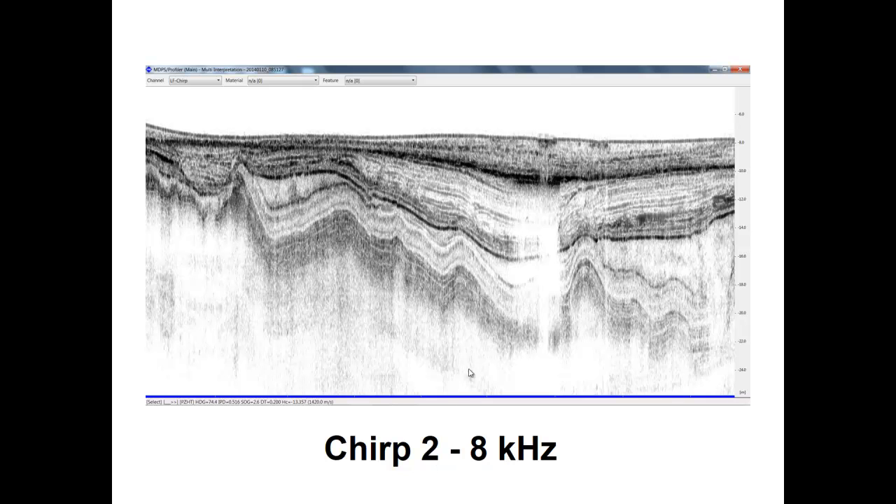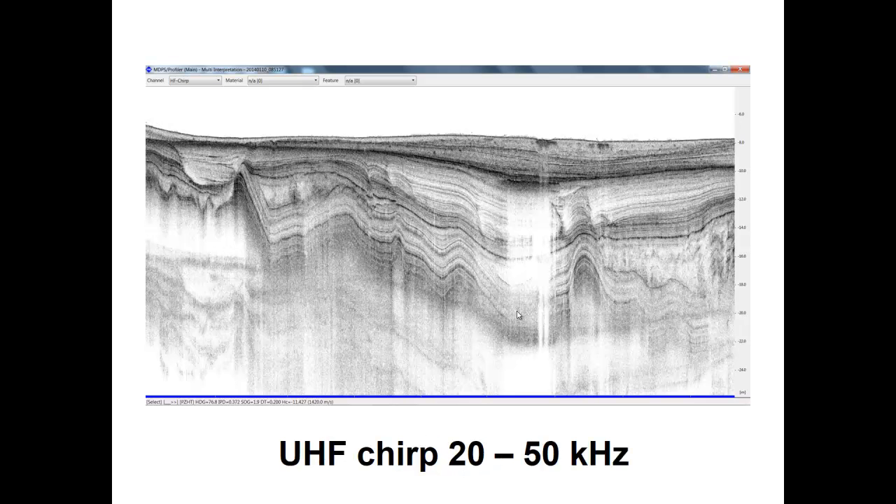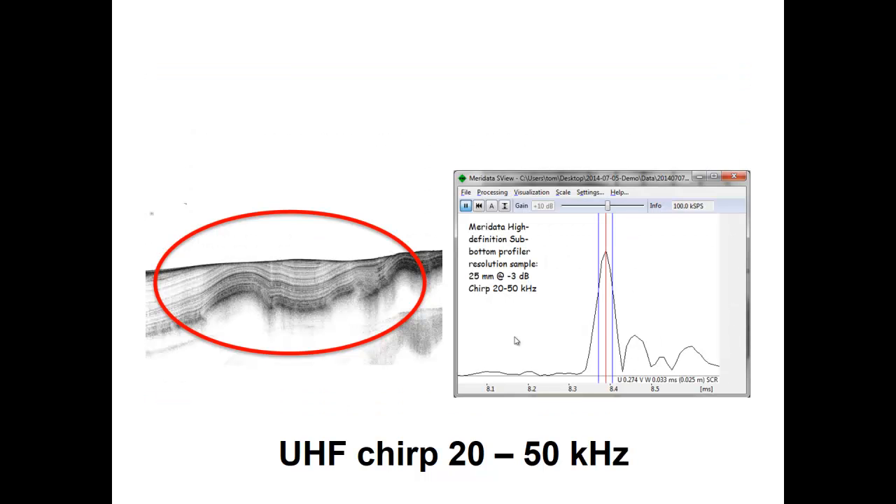Here is another example. It's a CHIRP 2-8 kilohertz profile. Here you see the same data from 20-50 kilohertz. You can compare. It's ultra high. I'm talking about ultra high resolutions. So I'm talking about 25, 30 millimeters of resolution. Really spectacular, I think.